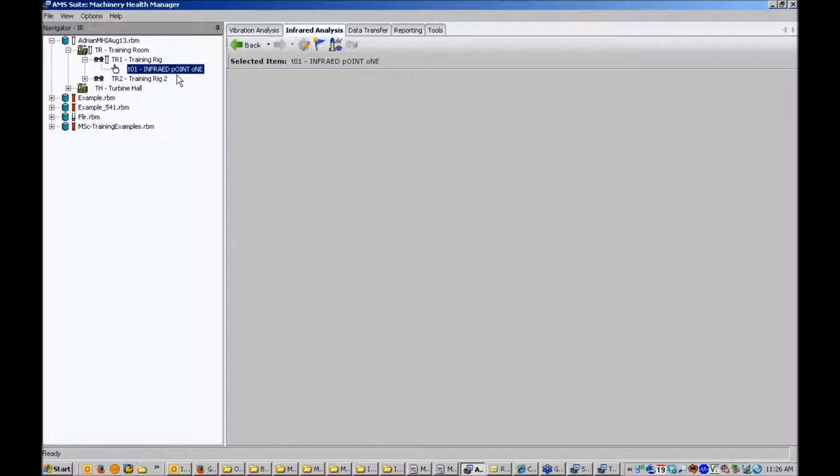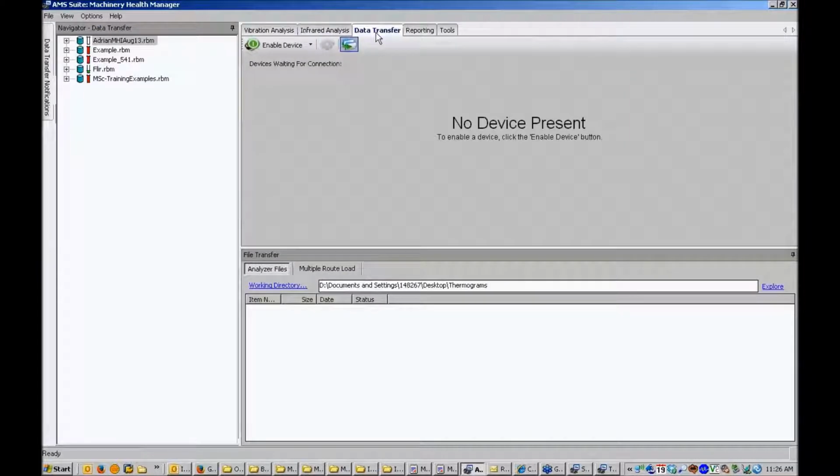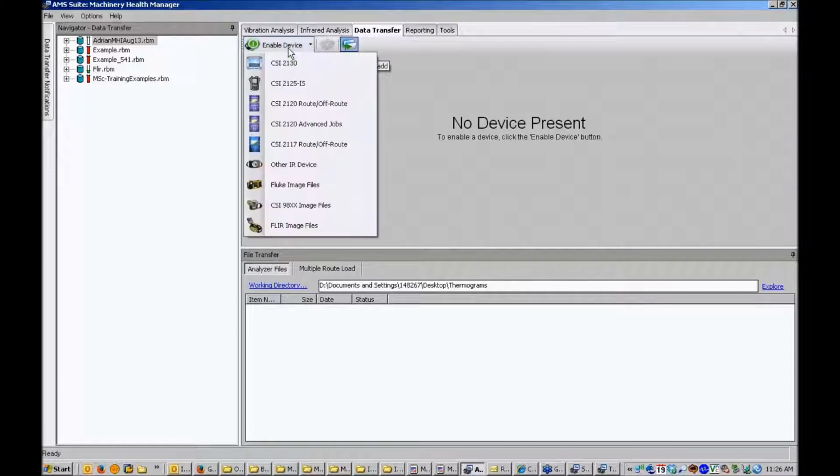So the next step, once I've got my infrared point, is then to add infrared measurements to that point. There's a few ways to achieve this. Depending on what camera you're using, you may connect the camera to your computer and download images to a folder on your desktop. That can be done through data transfer by choosing the appropriate hardware from the list of connected devices. For example, I might choose other IAR device in this case, and that will open up a folder, and I can move thermographic images from the camera into that folder.